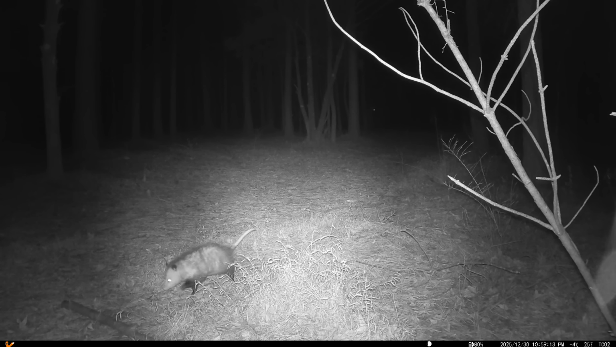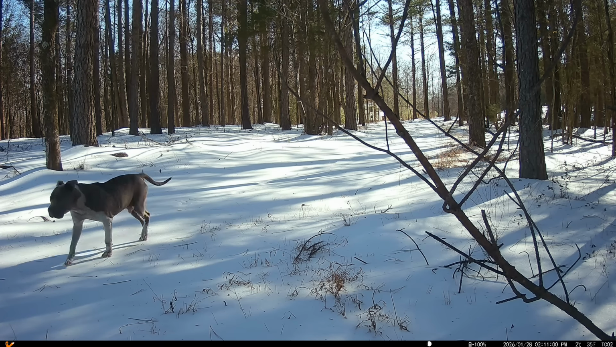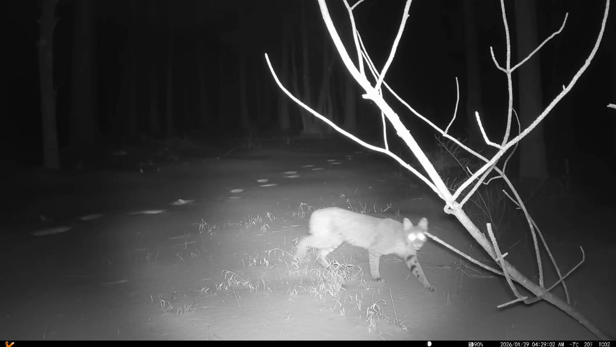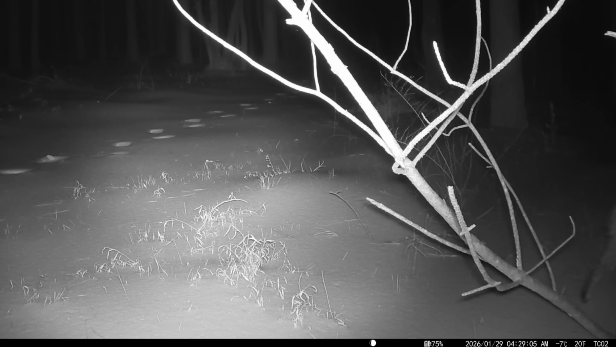Possum can get chickens. Raccoons can definitely get chickens. Of course, I've got that electric fence. Dang, this is definitely his territory. And there's that dog that we let go off that chain. Bobcat. Beautiful bobcat in the snow.